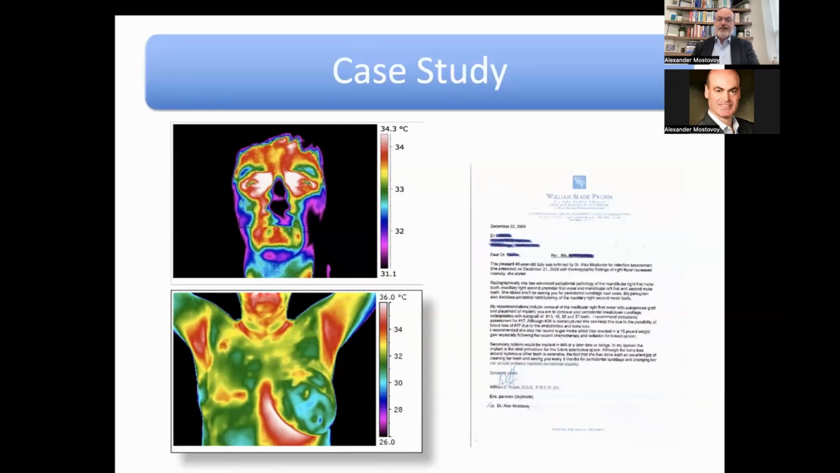Here we have an image of a woman who has lost her breast with mastectomy. And again, you're looking at the same side, most likely heat. Naturally, with thermography, we can't really go in and do a proper physical exam. So you can see that we sent this particular patient to an oral surgeon. And this was the letter written back to us by the oral surgeon with all his findings.